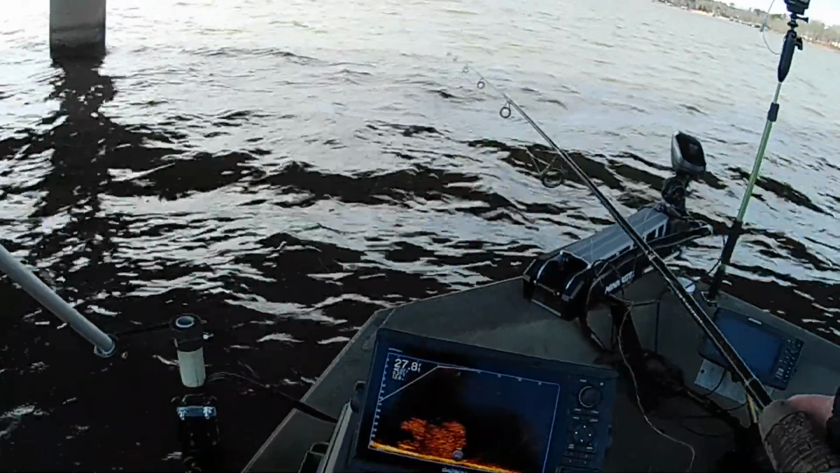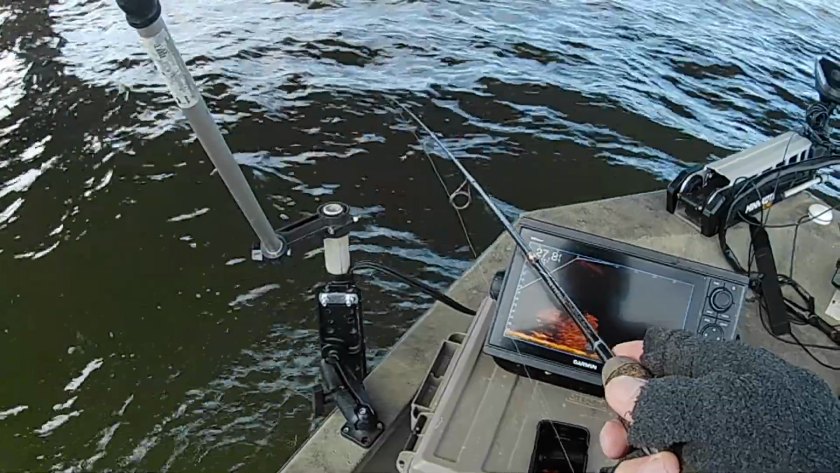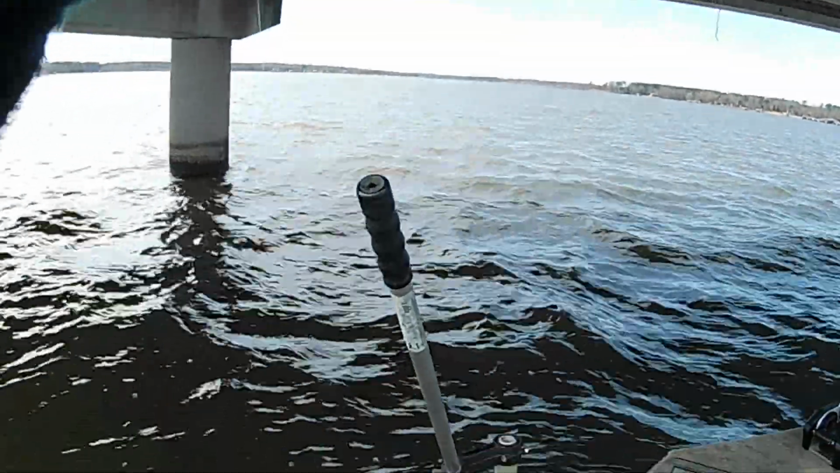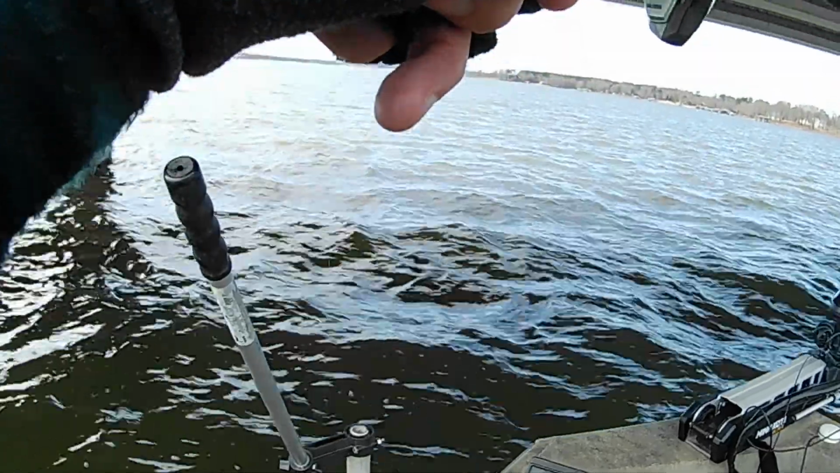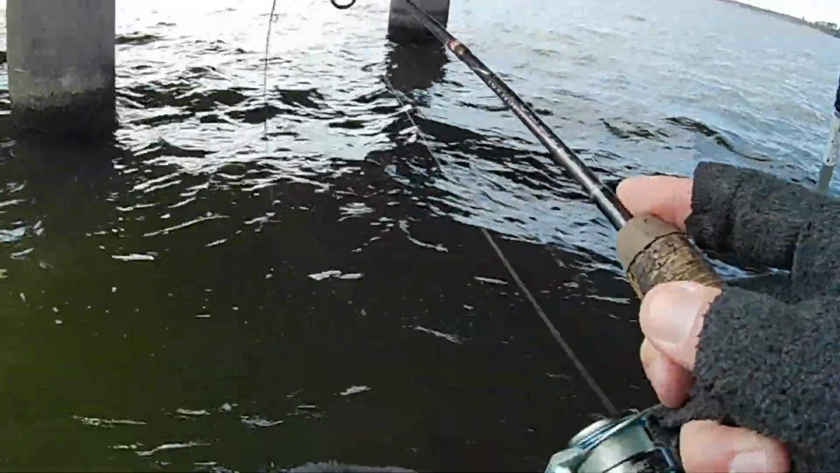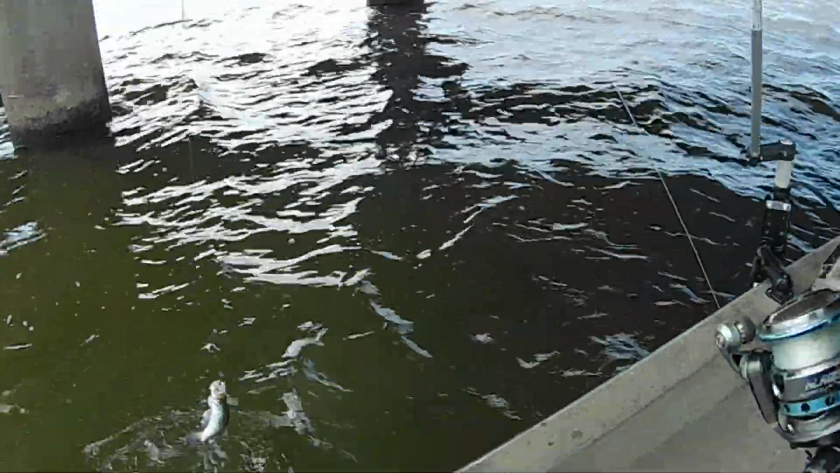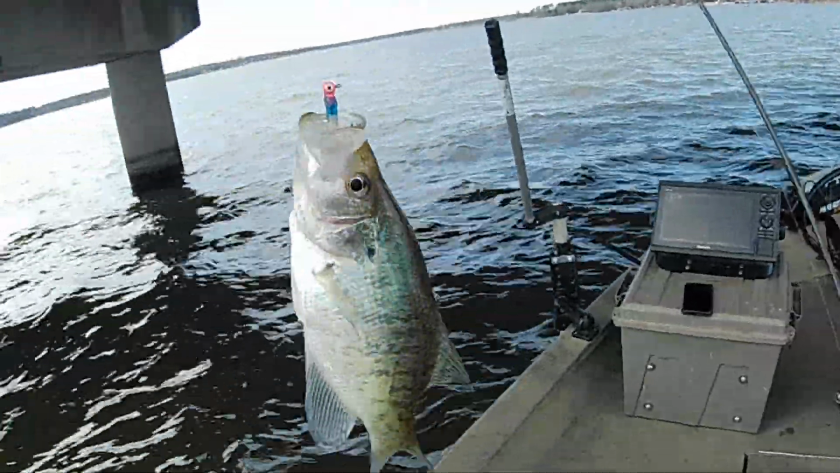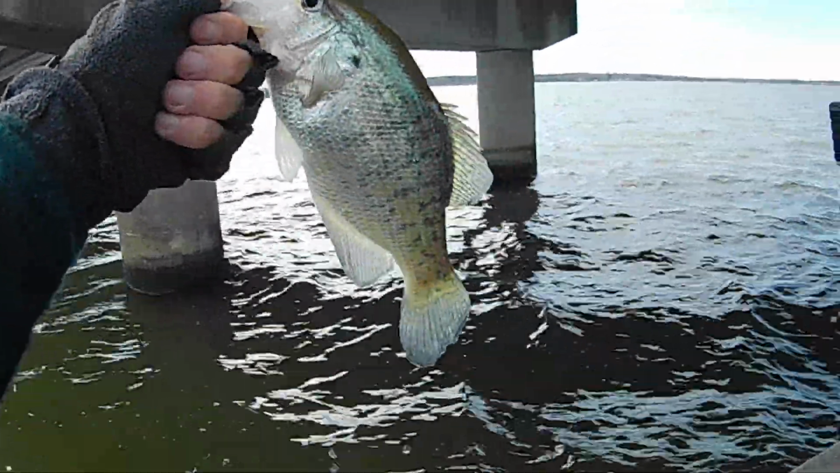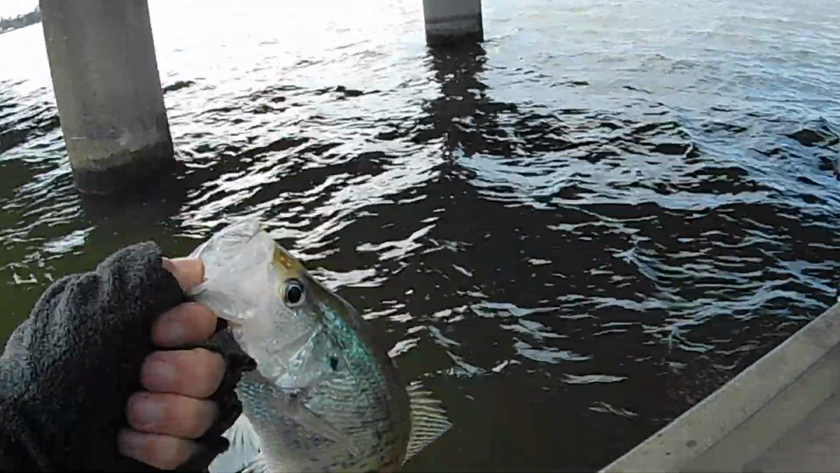There's a big one in there. I wish that rascal would get it though. Ah, little guy hit it. There he comes. Another keeper though. I just can't get that big one out of there. I keep getting these.